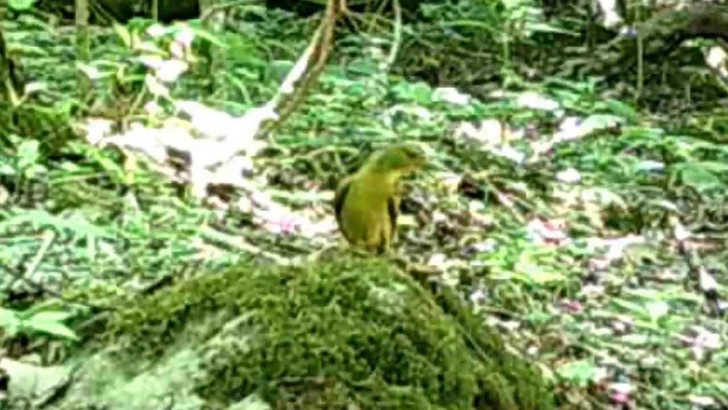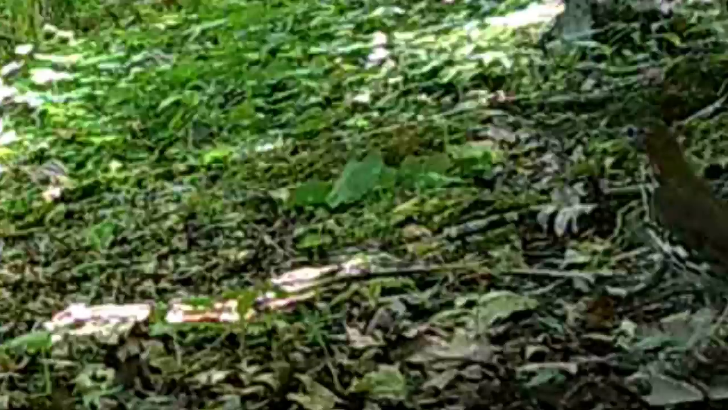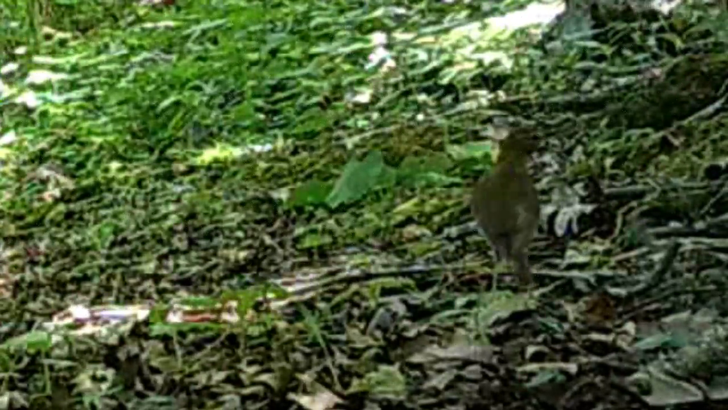Speaking of birds, here's a strange bird. You bird lovers, tell me what kind of bird this is. Looks like a parakeet or something, don't it? Of course, there's the bird of the woods, the melody and the song of the woods, the old wood thrush.